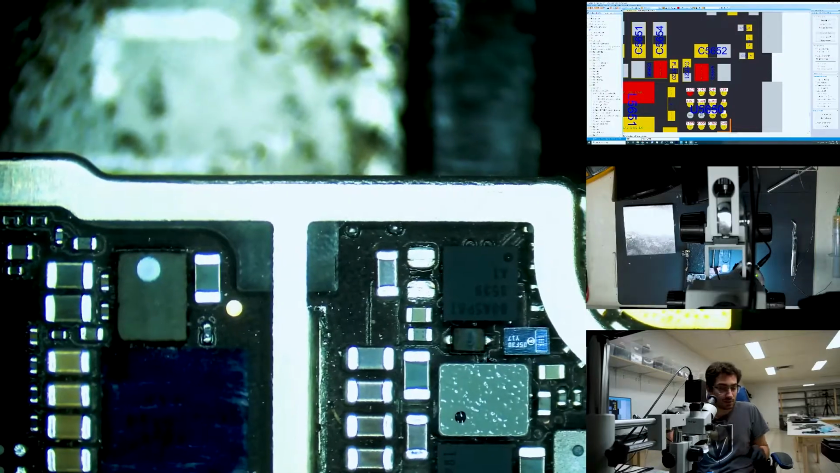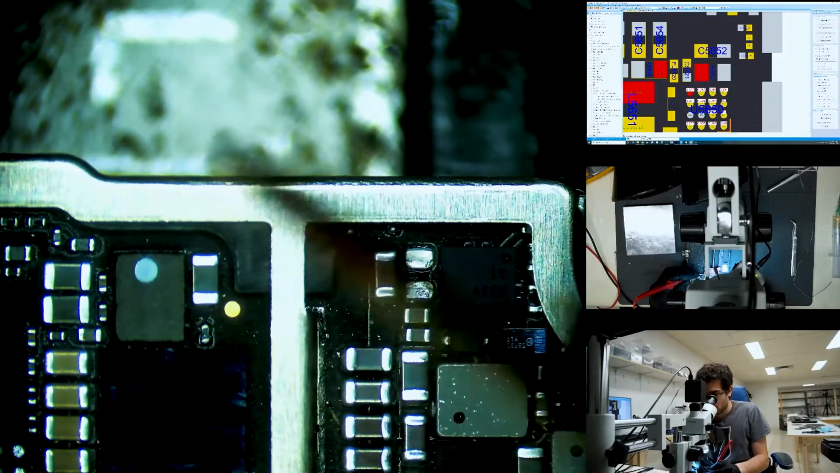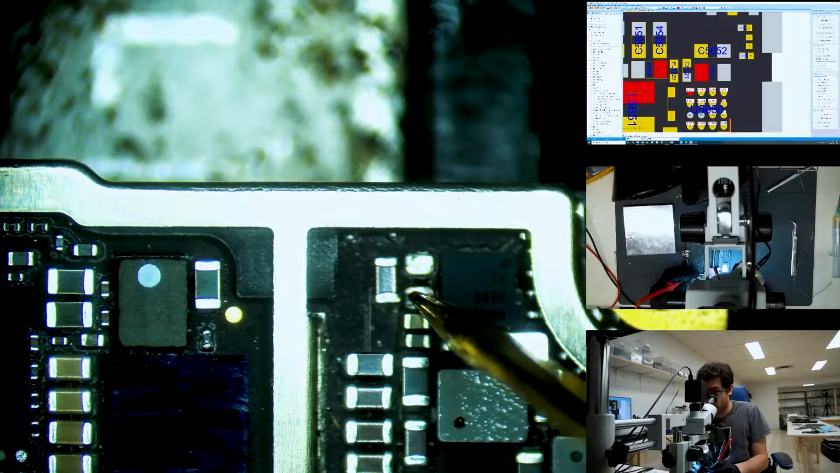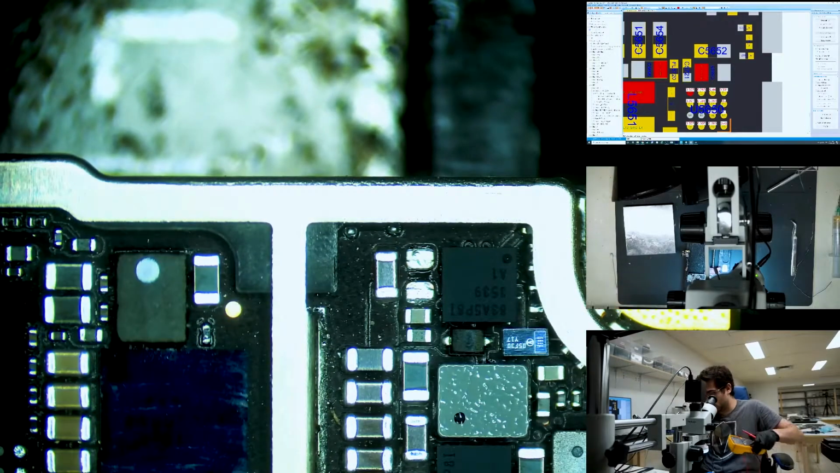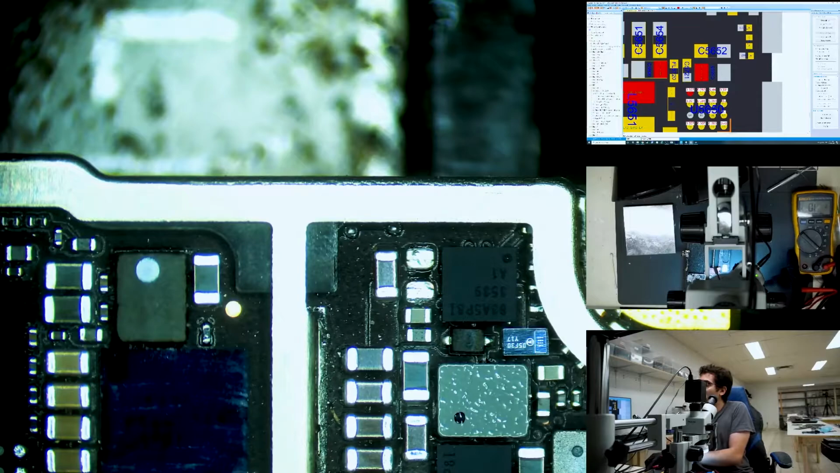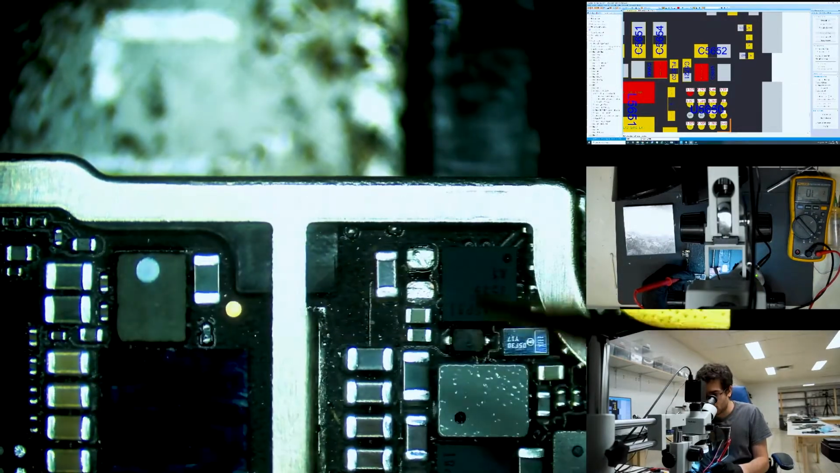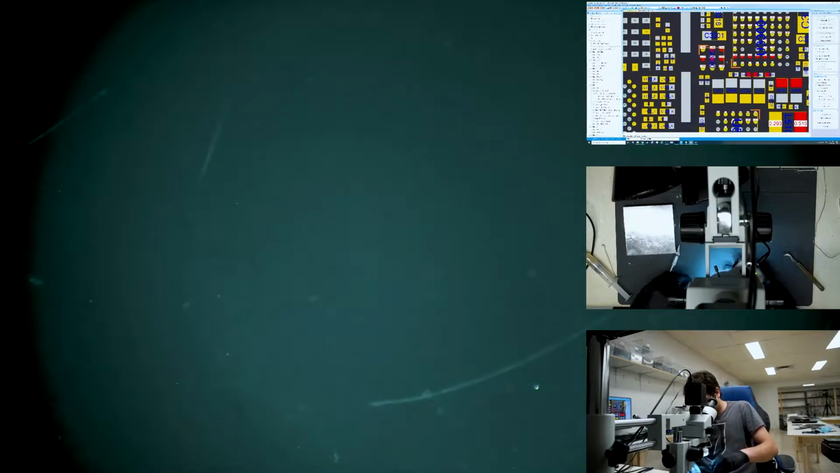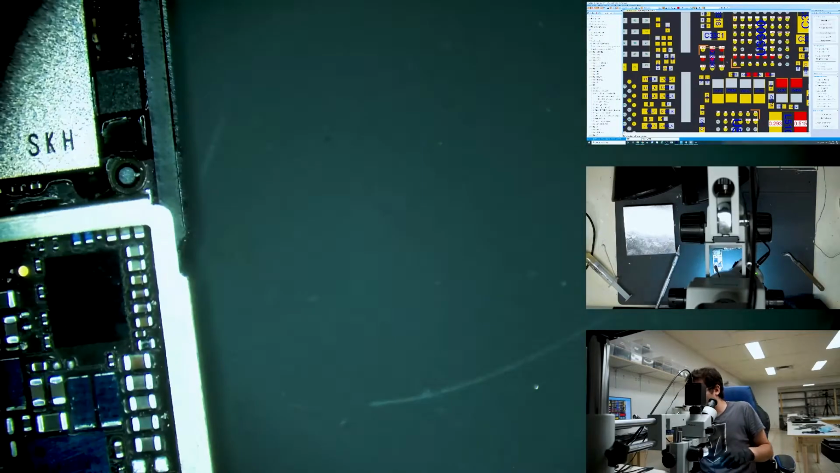So if we take a reading here on VCC main where we removed the cap in diode mode, we should get normal readings. So that's ground, and then 0.3, which is perfect. So you can see here that the short has been relieved. Now we can go ahead and test this device.